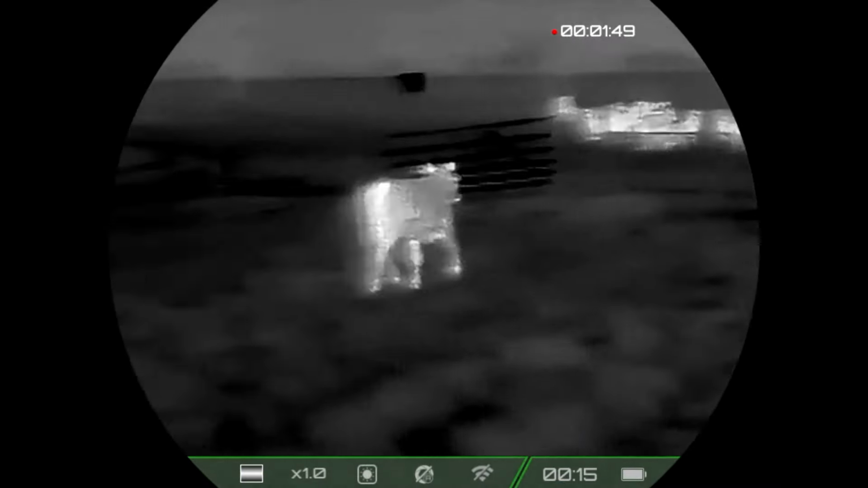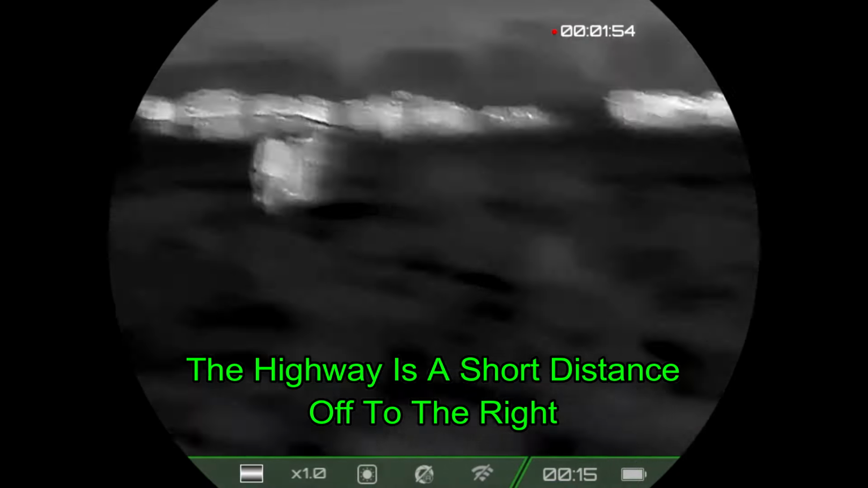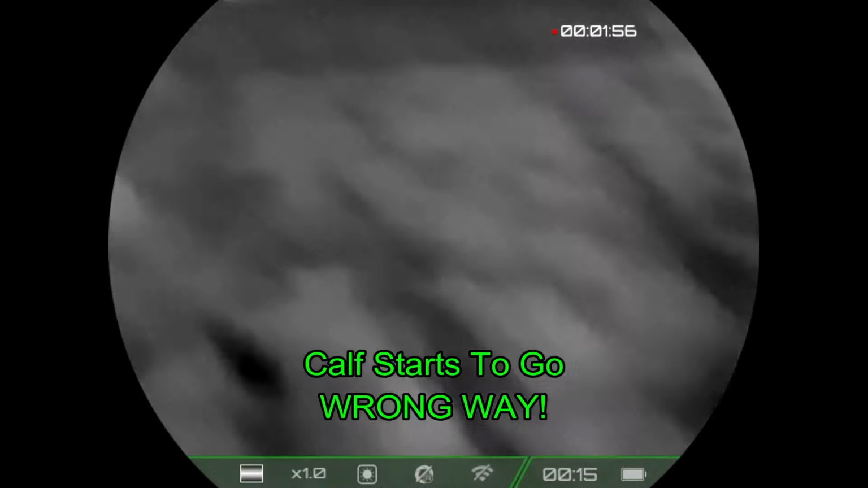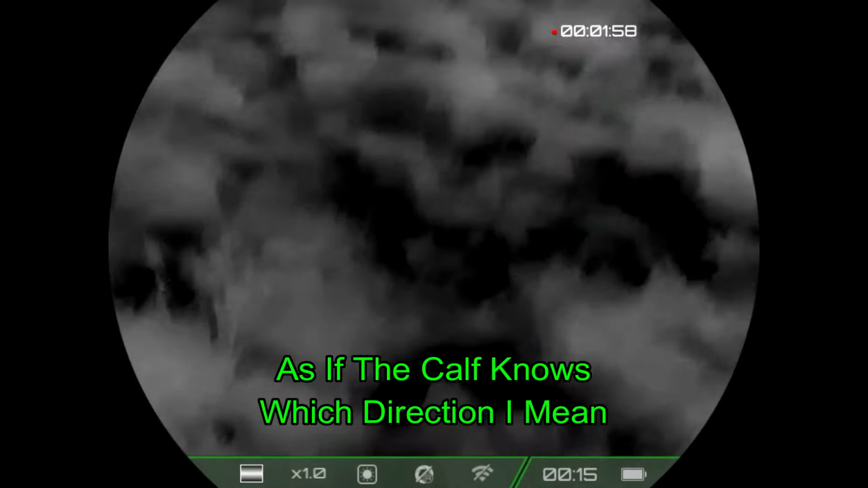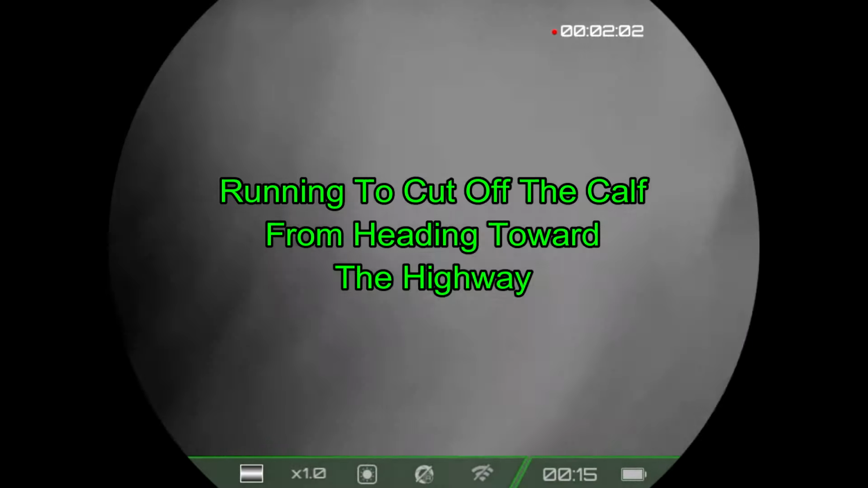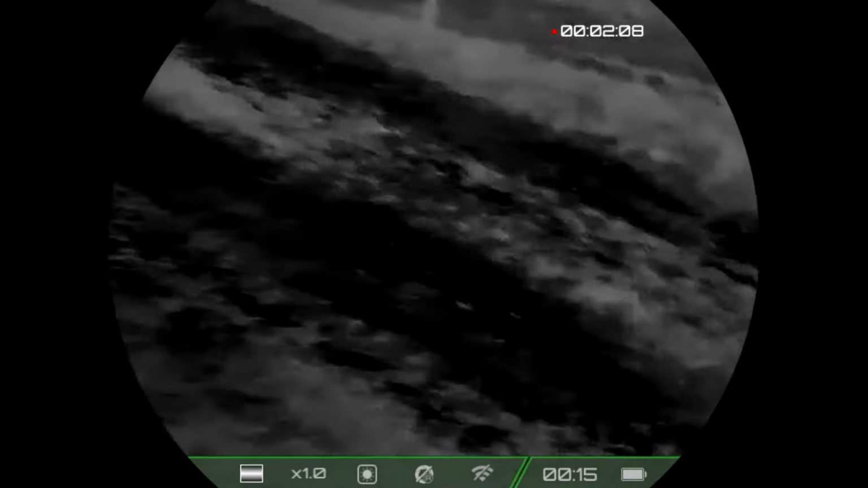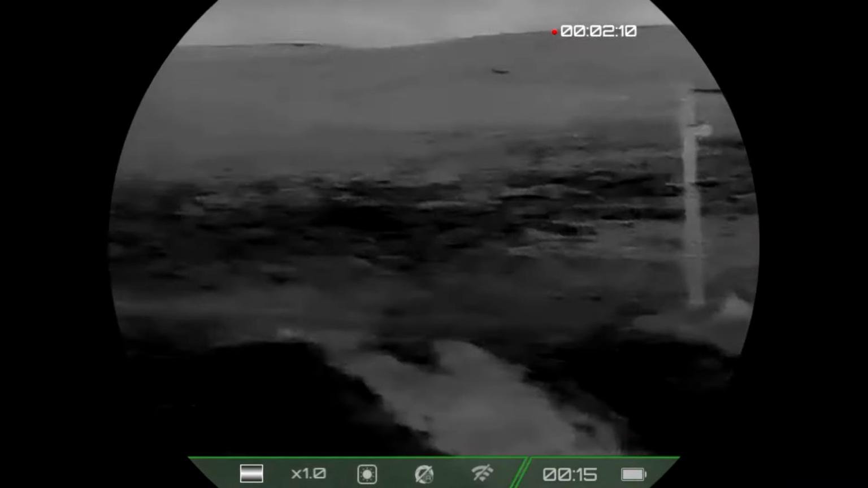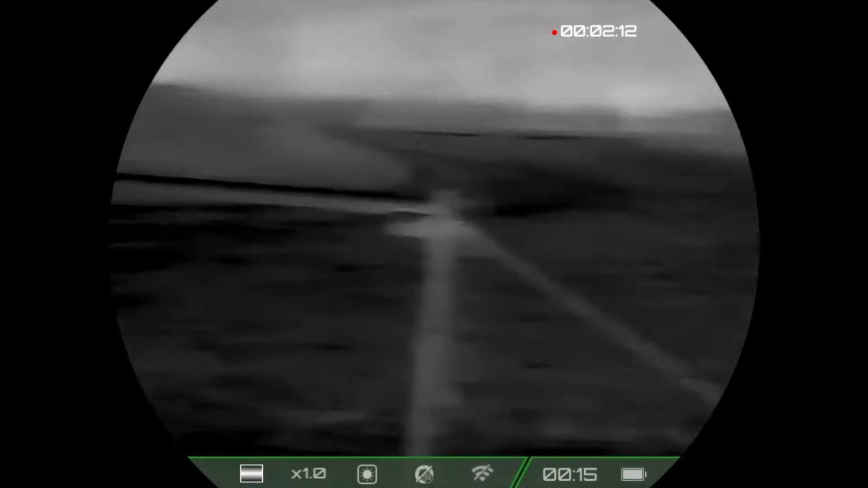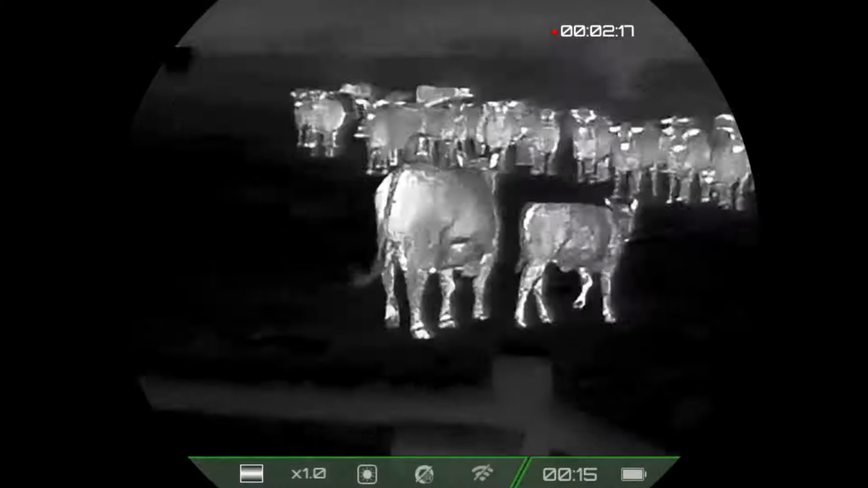So the reason why I'm doing this is because this calf would have access to the outside world. No! Turn! And then things stop going as planned. There we go. Woo! Get in the gate. Well, I'm just a city boy, but that's a calf rescued.